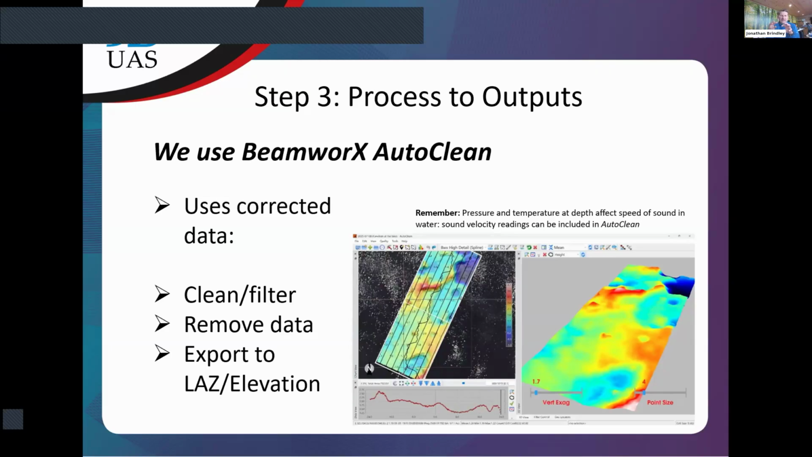Then we're able to export that in LAS and also elevation data. That kind of data can be taken into all kinds of other programs as well. So it's the standard product you'd expect from this kind of technology, for use in reports and all that kind of stuff.